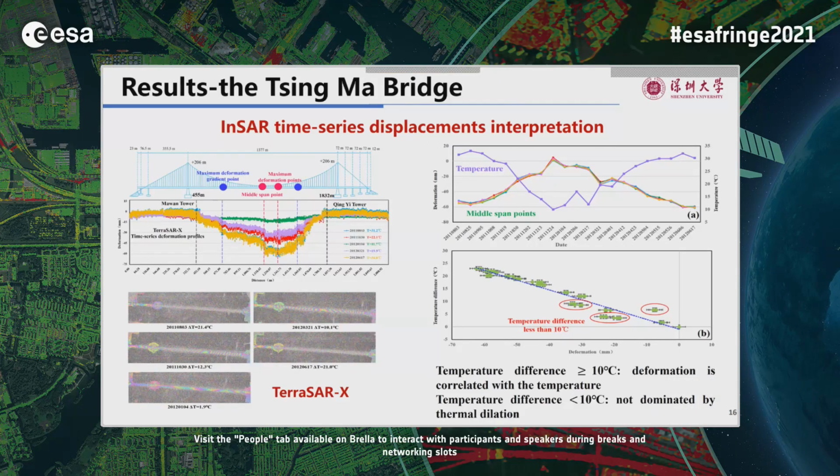model-fitted thermal dilation. However, when the temperature difference is less than 10 centigrade, the total deformation is no longer dominated by the thermal dilation, causing large discrepancies between the observed values and the model-fitted thermal dilation.